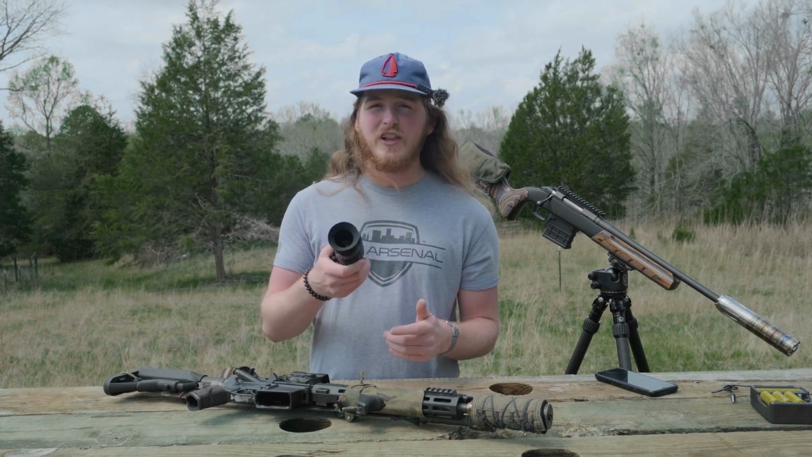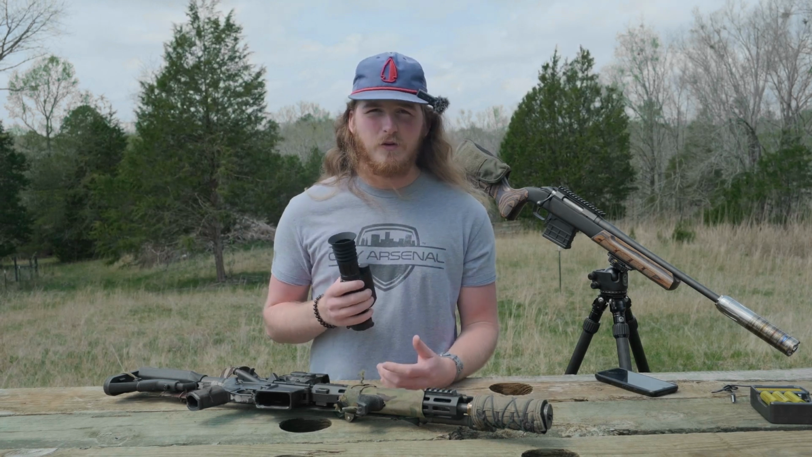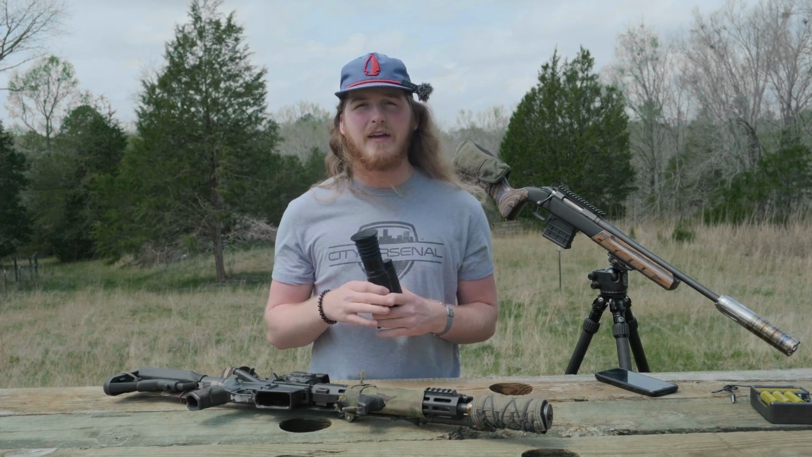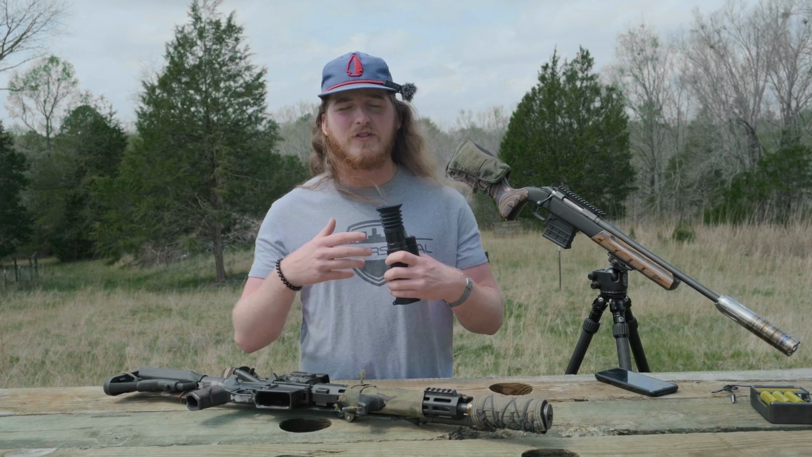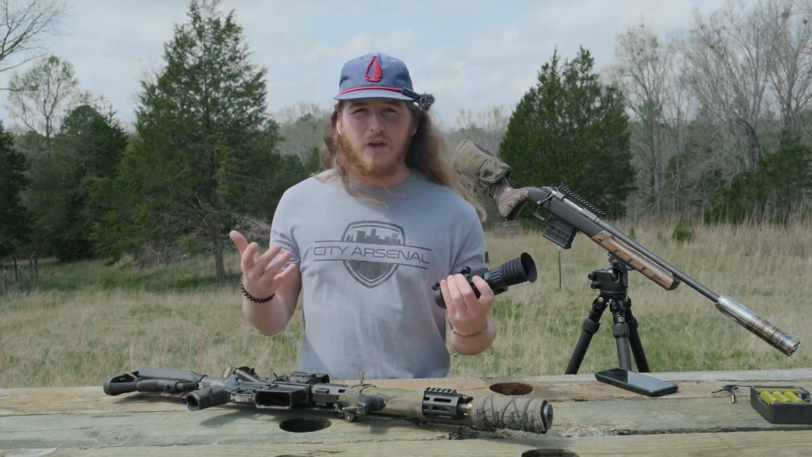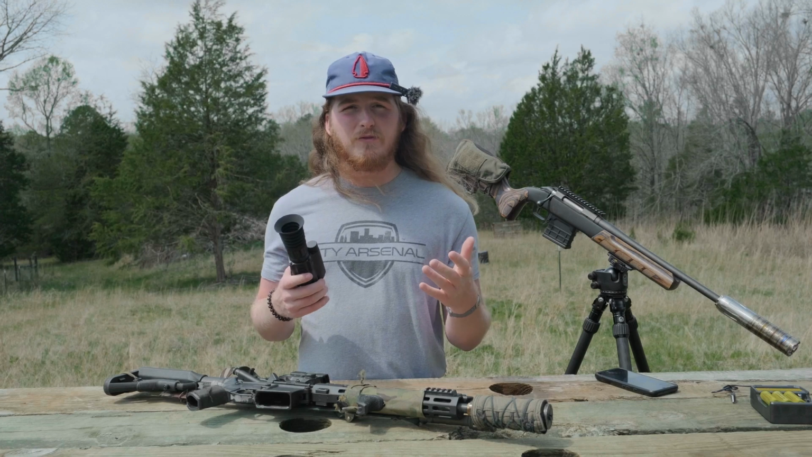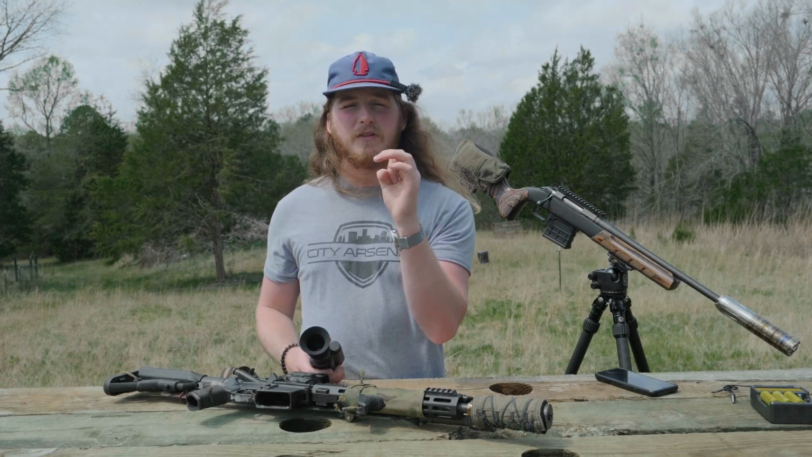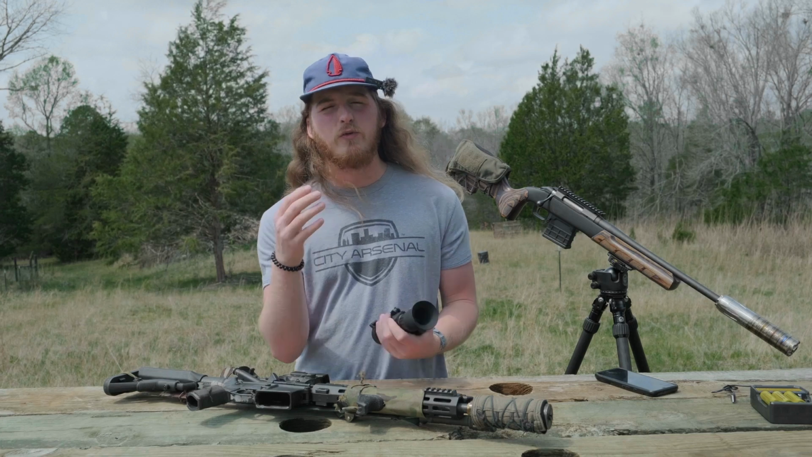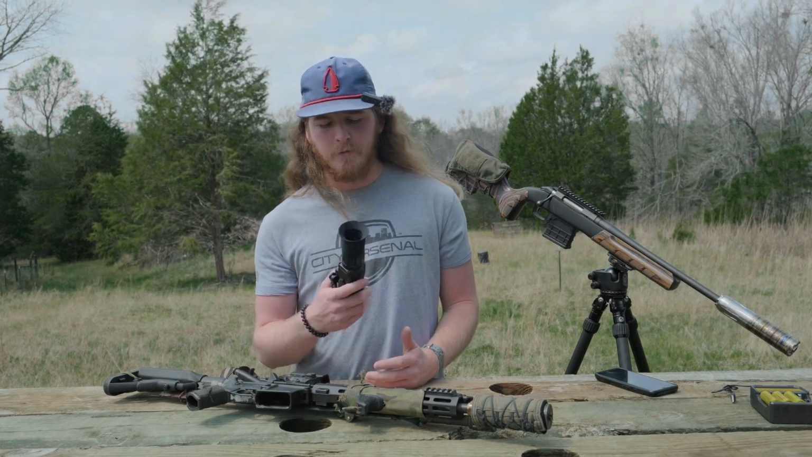What that is, is the clarity of the picture, because this is a digital device, so you're actually looking at a screen inside the device, and the resolution is just basically how many megapixels there are, which means how much detail you are getting. The more megapixels you've got means the smaller the megapixels are, so when you zoom in on it, you can zoom in further without seeing those megapixels.